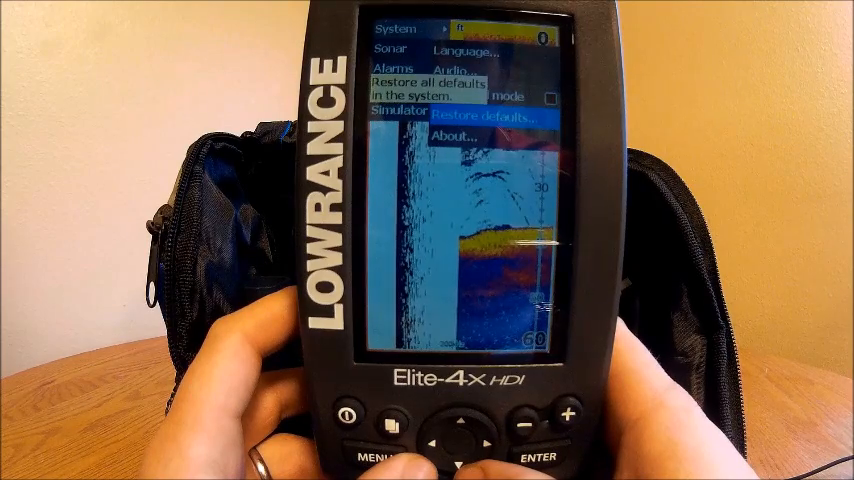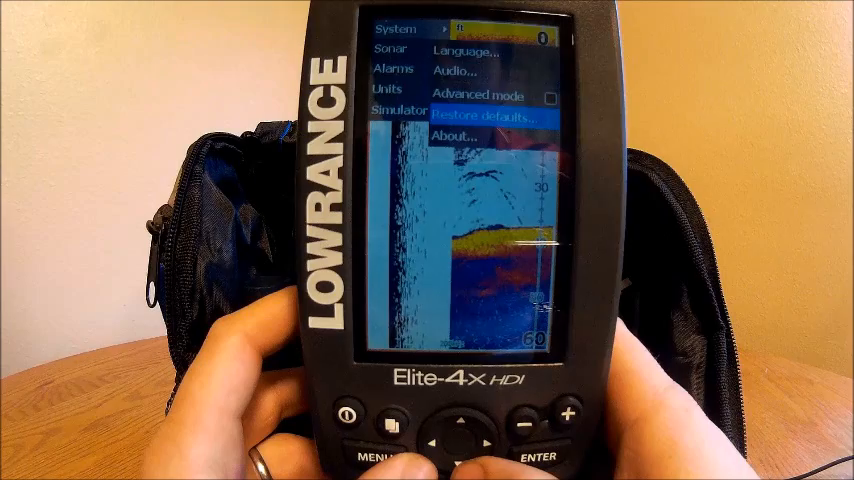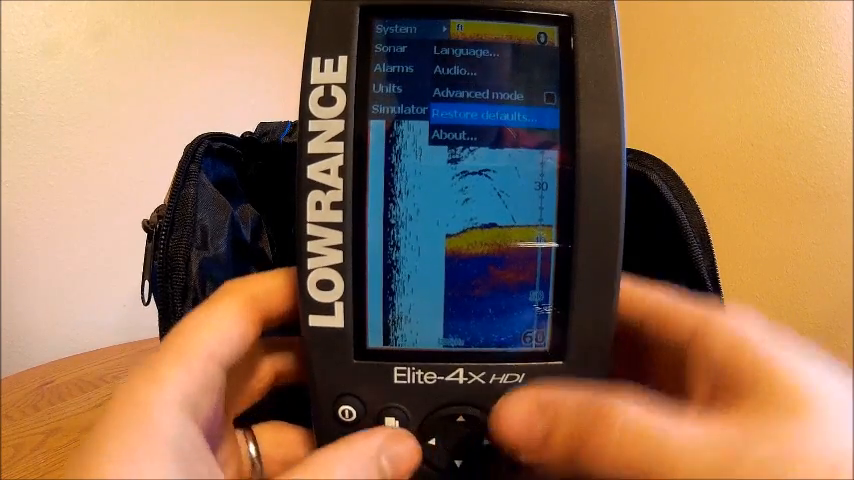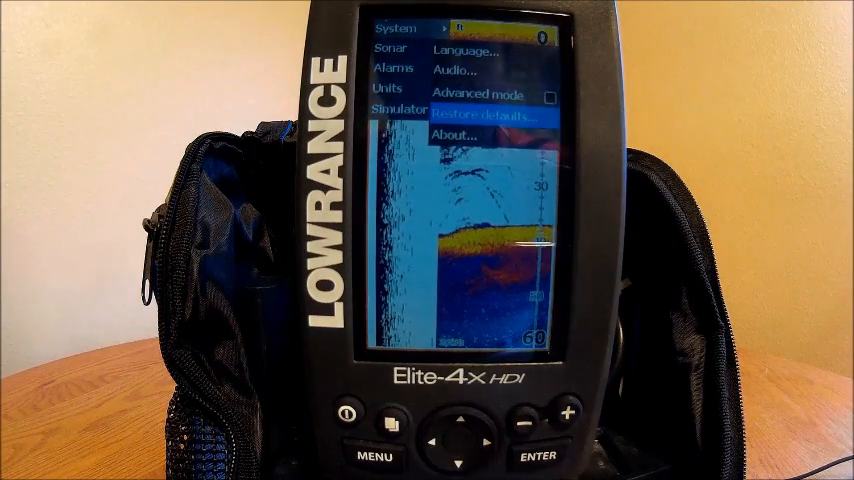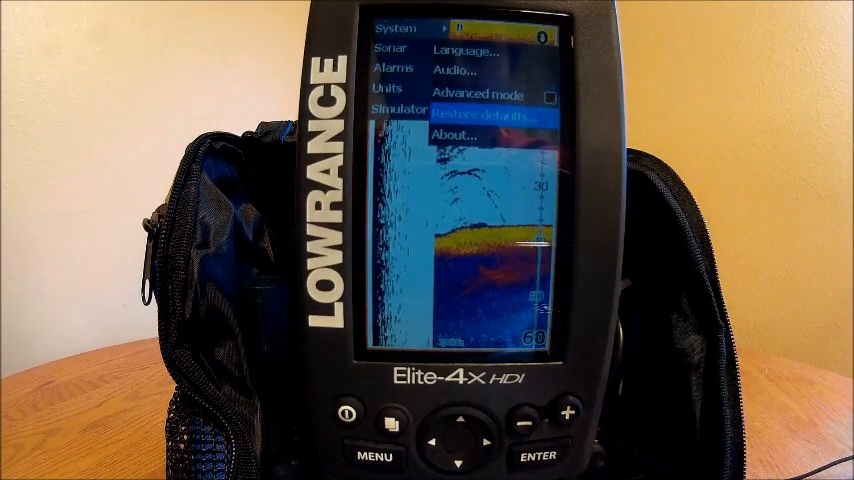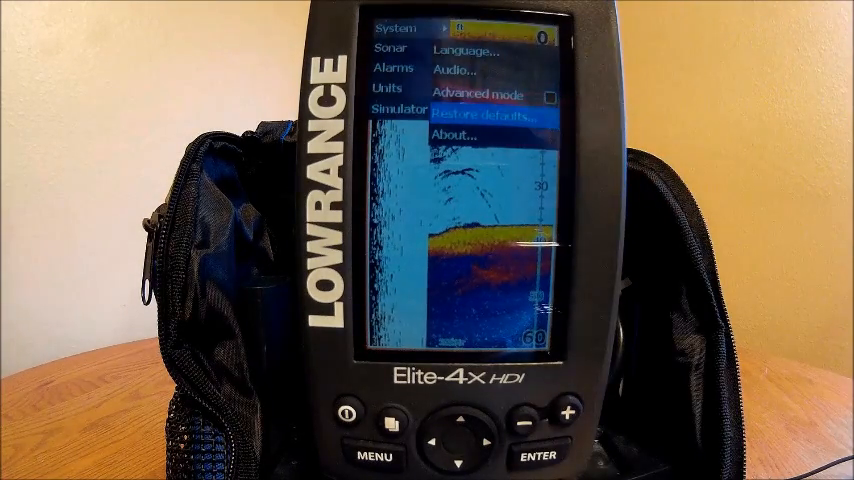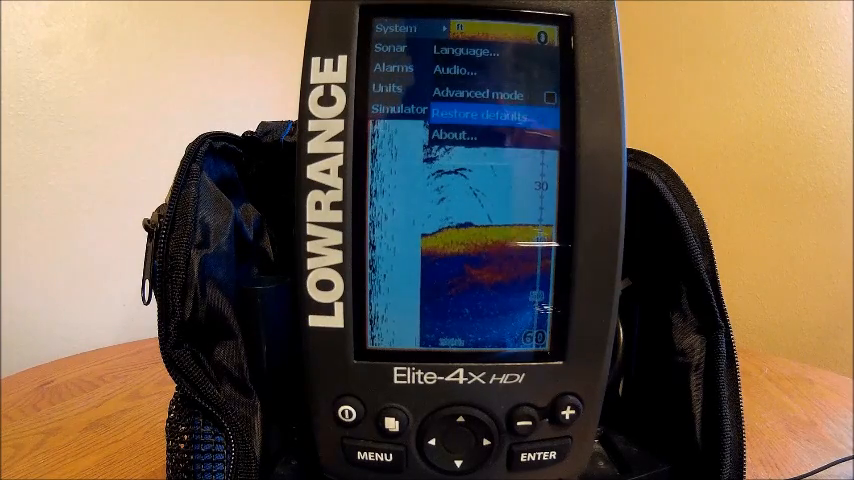Restore defaults. I really like this feature. Anytime I go to a new lake, I'll always hit restore defaults. Seems like every time I go to a different lake, it's always just a little bit different. My settings will need to be tweaked just a little bit every time. So I always hit restore defaults, and it restores it back to the factory settings, and it's kind of like a blank palette to work from.